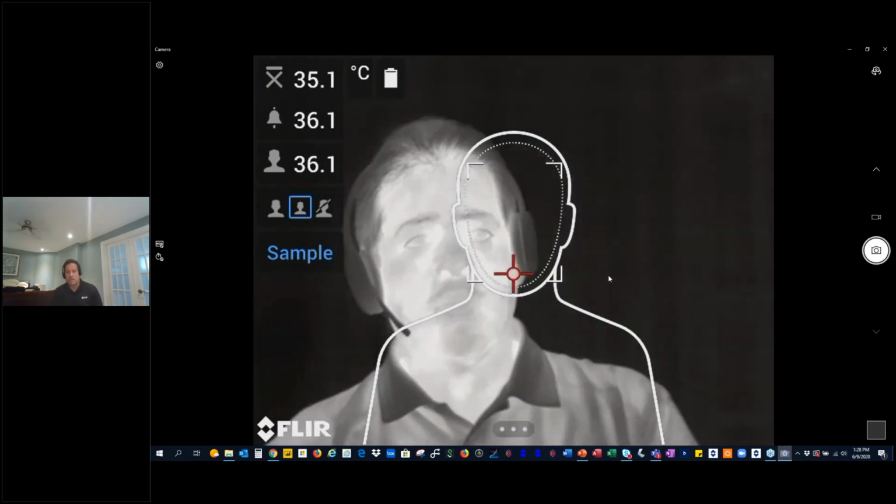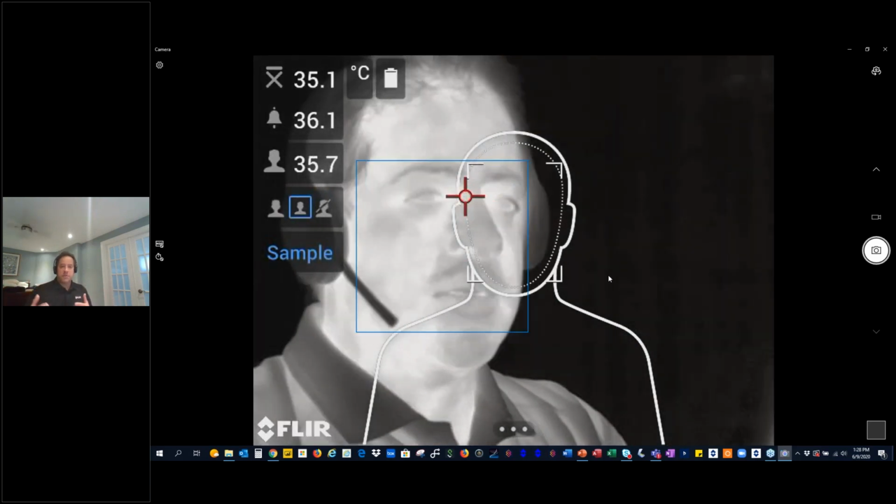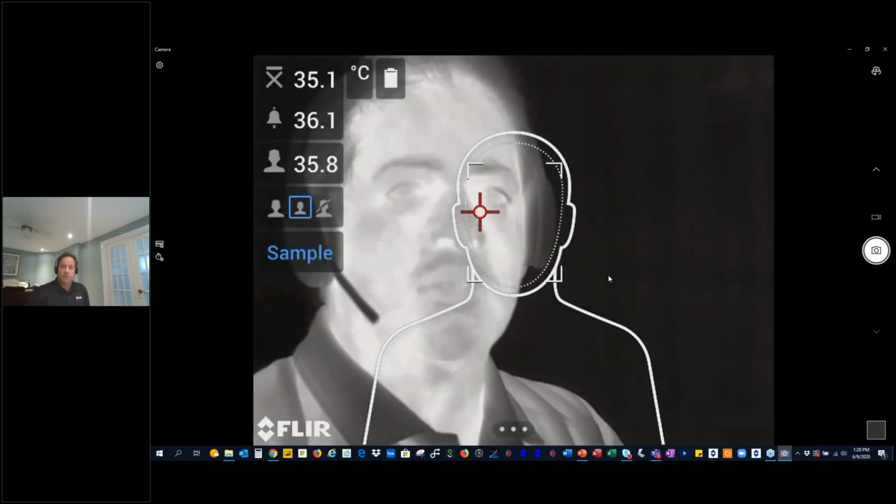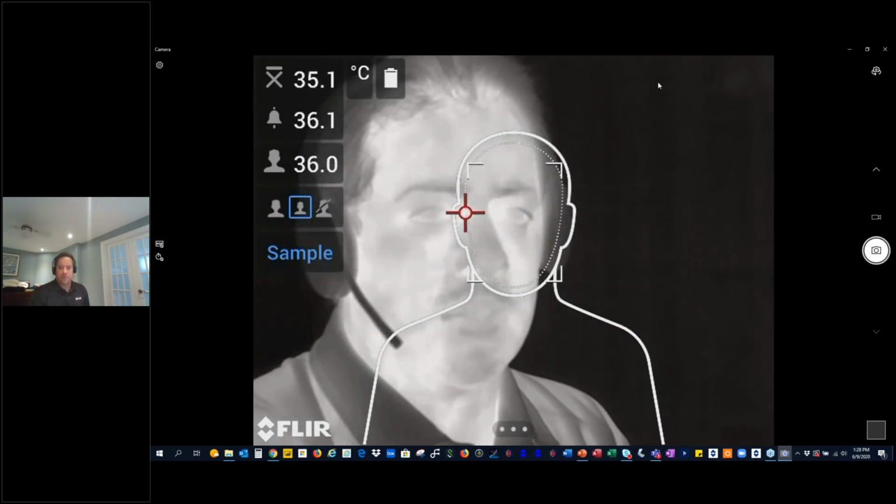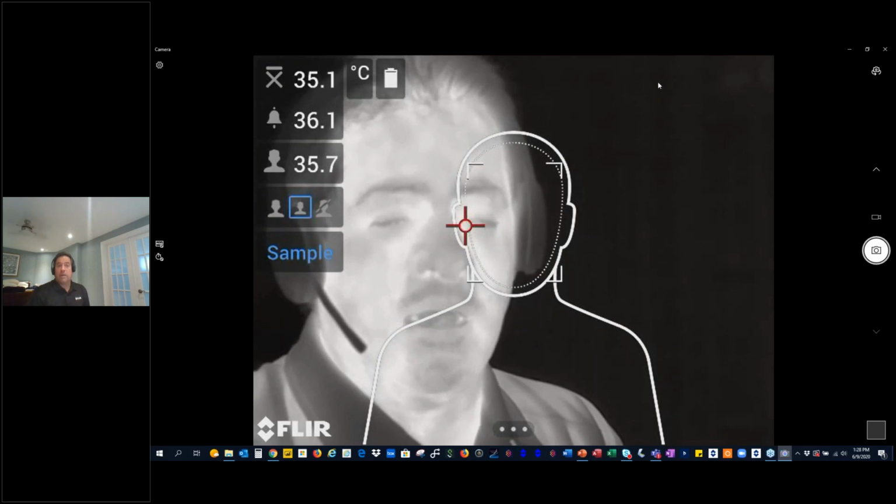Every now and then, you might get a message saying, please update samples. If the camera detects a change in temperature and says we need to update the samples, it'll put a message, a new sample, 1 or 2 samples needed. You just have to re-update with a healthy person in front of the camera and create a new baseline.